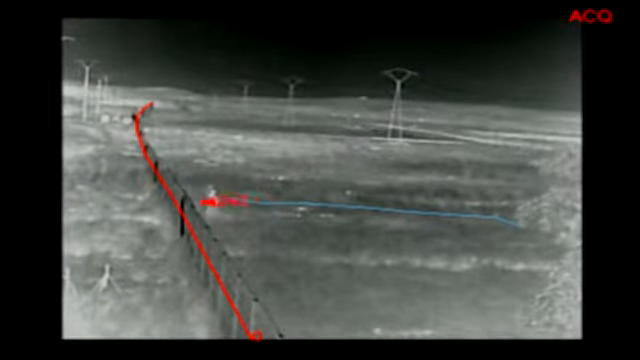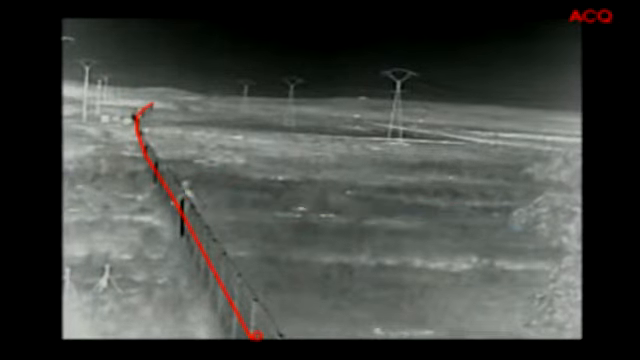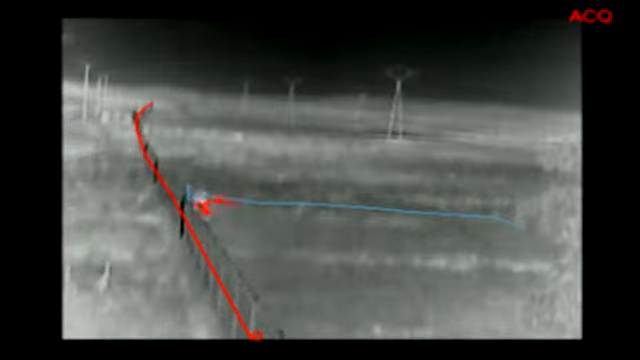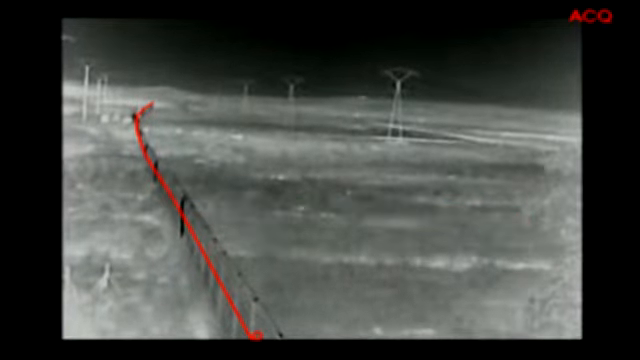So the initial investment was not so high, and additionally we have some operational cost savings, such as consumption of energy because of the lights that we would need for conventional cameras by night, and also because we need fewer security people on site, because of the excellent results that we are having with the analytics of FLIR.